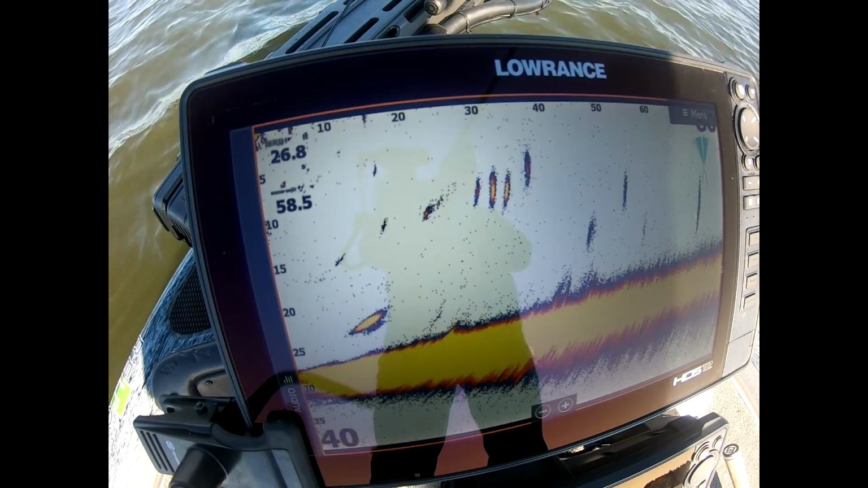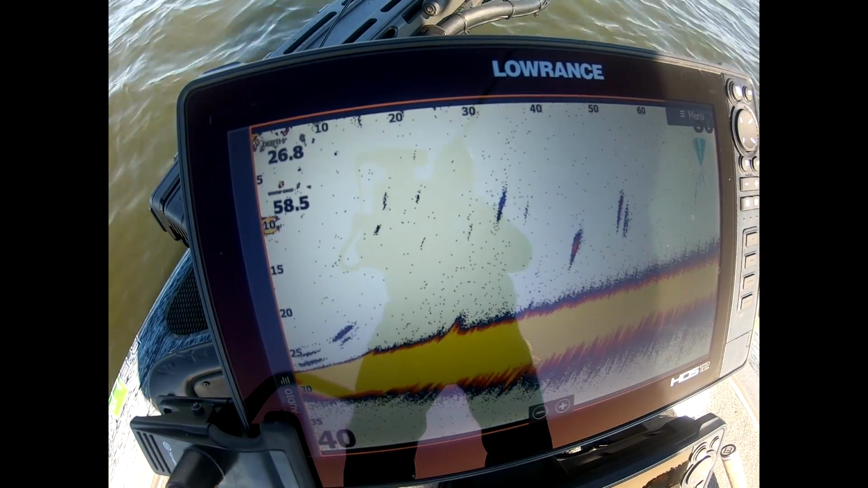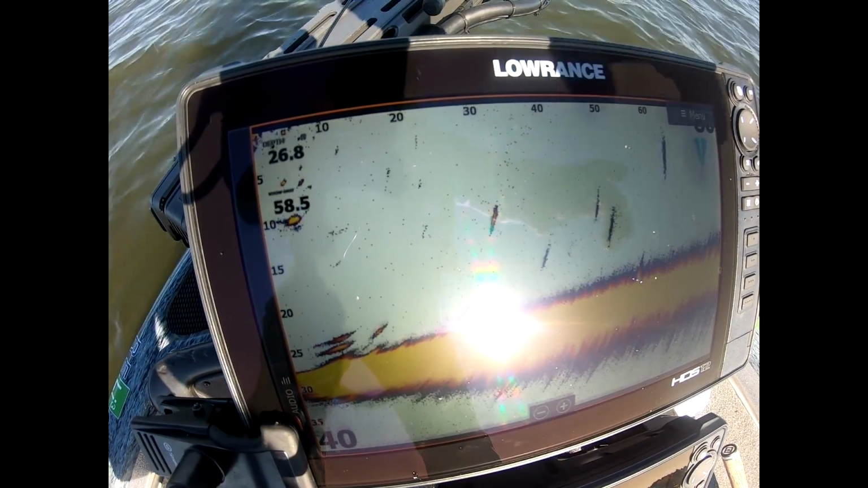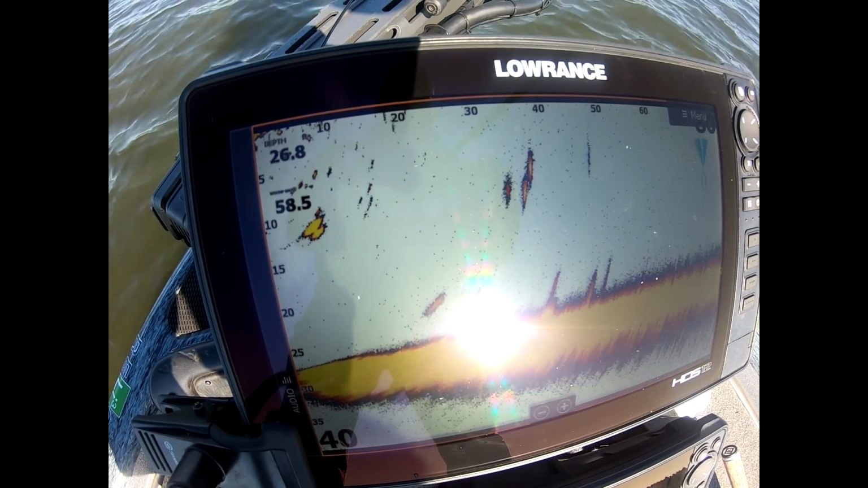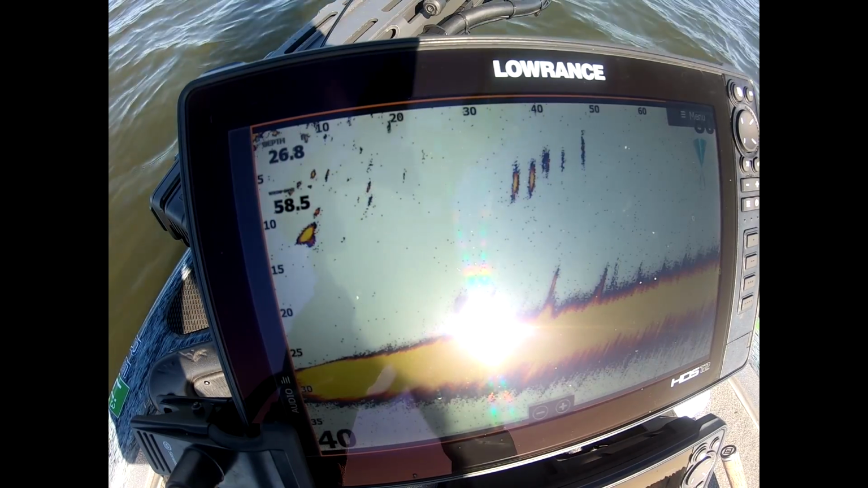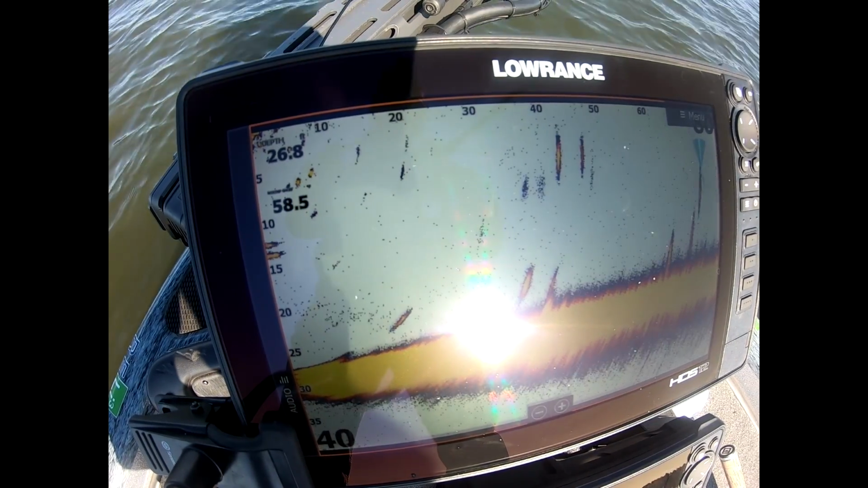Now, even though I'm on spot lock, as you see, it keeps changing, but look out all the way to 60 feet out here. I'm seeing fish whenever it's turning. So most of those fish are off to the right that I'm looking at right here.